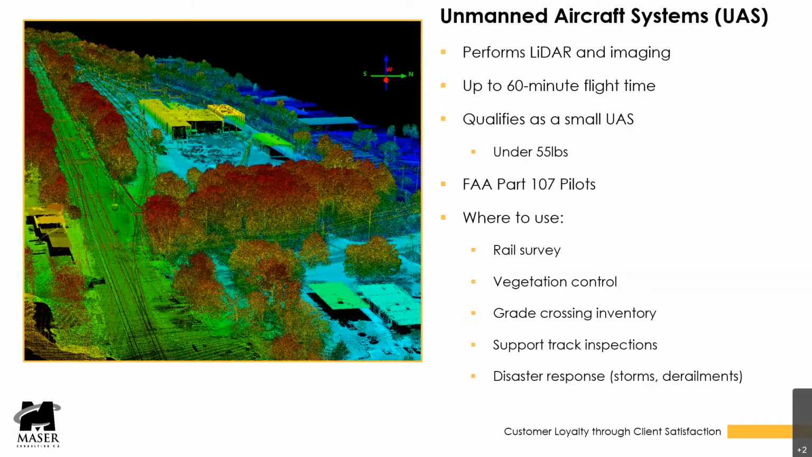In situations where we're doing survey along a track and we can't fly above the track, we can fly adjacent to the right of way. You can go one direction on one side of the right of way line and the other direction on the other side of the right of way. And the LiDAR will lap, and we have plenty of points to produce a topographic map.